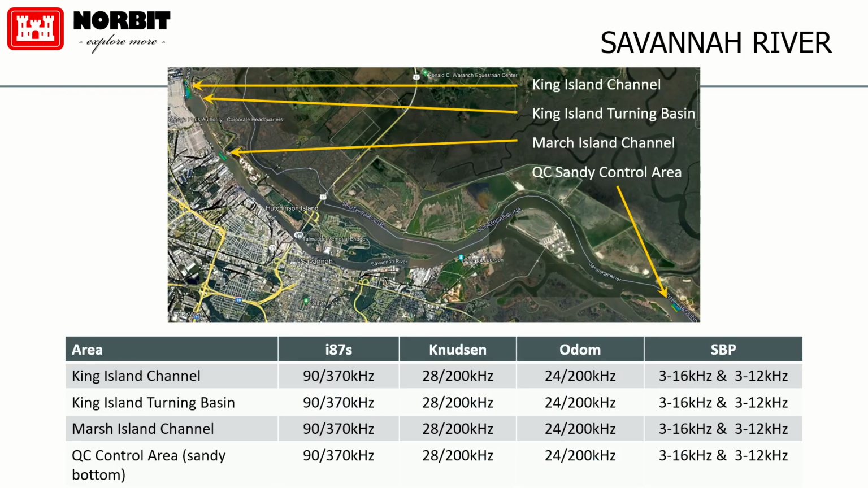So what our test was, we wanted to make this as objective as possible. And to make it objective, we have to prove every sensor that we're utilizing. And we created a control site. The control site was well downstream in an area that's very sandy. It's a sandy bottom area. And so we call that the QC sandy control, there at the bottom right.